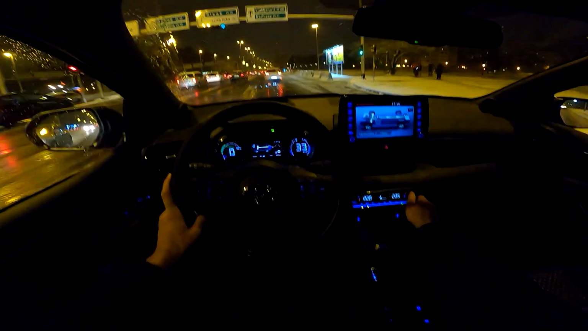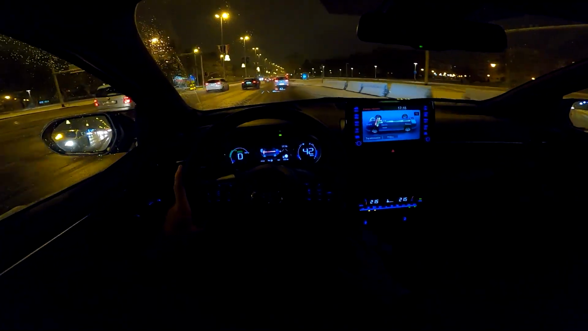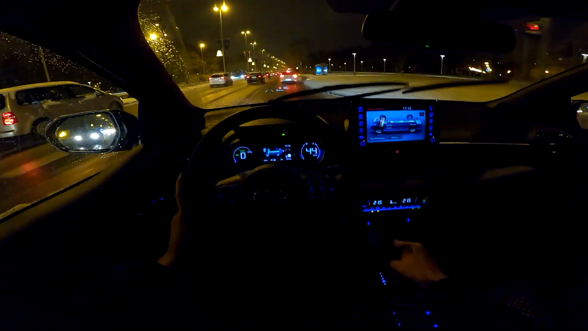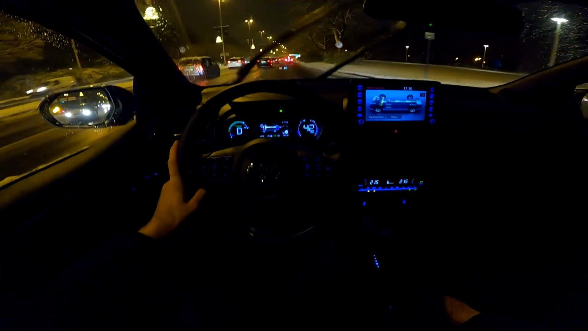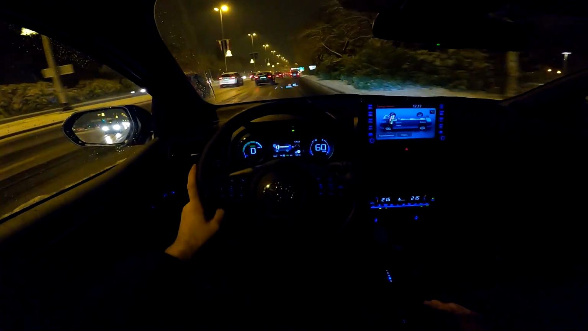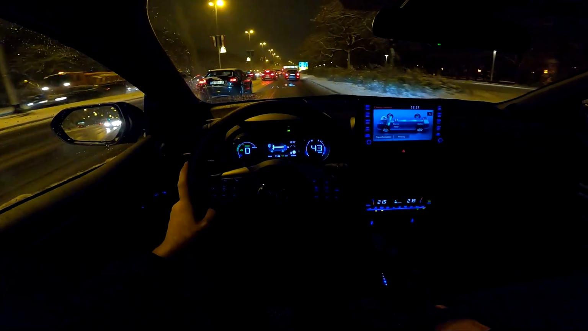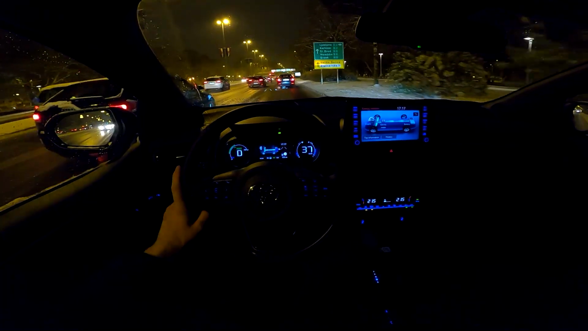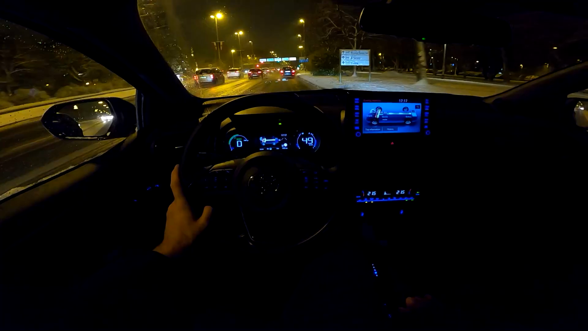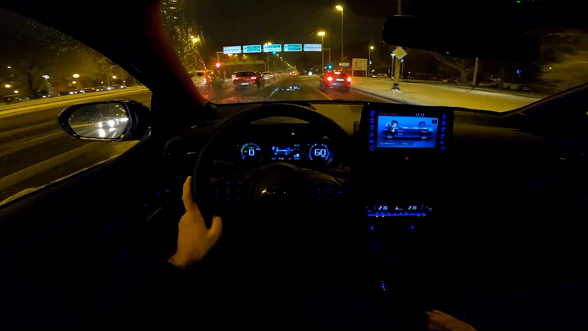Actually lower the temperature. I do love the fact that you can lower the temperature with these classic switches, so very easy to use. You don't take your eyes off the road. And also let's check out the modes. So power mode, you have better throttle response with the power mode, and then in the eco mode you feel that it's way less sharp. You need to really kick the throttle, but that is of course for efficiency. So you will drive in the eco mode when you want to save fuel.